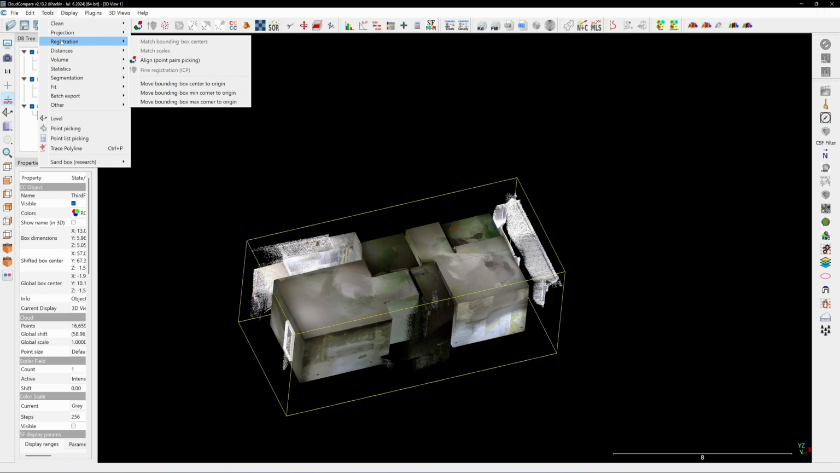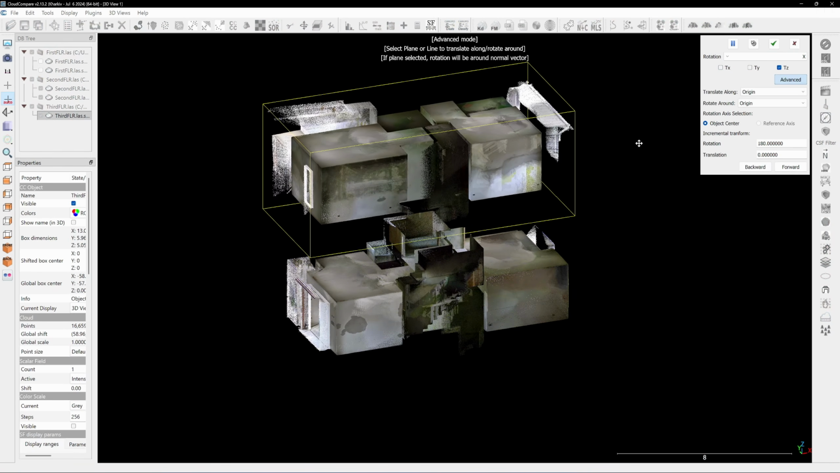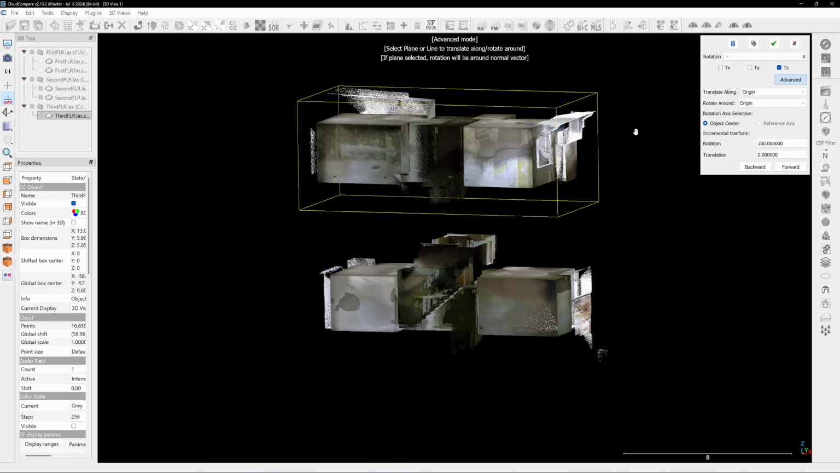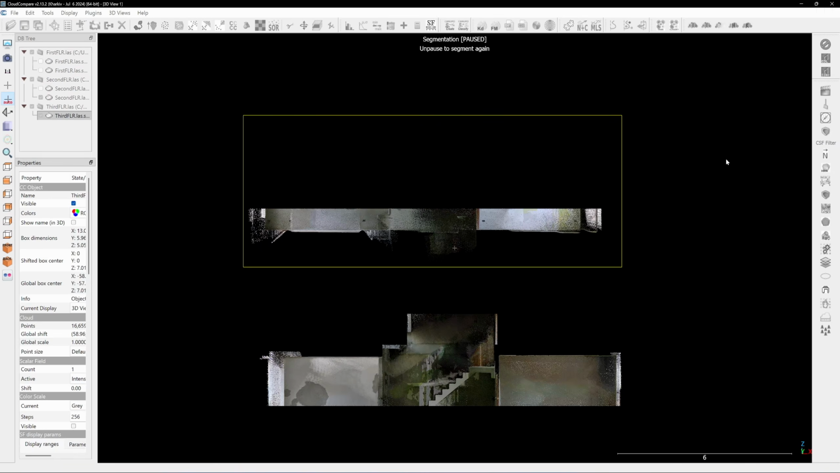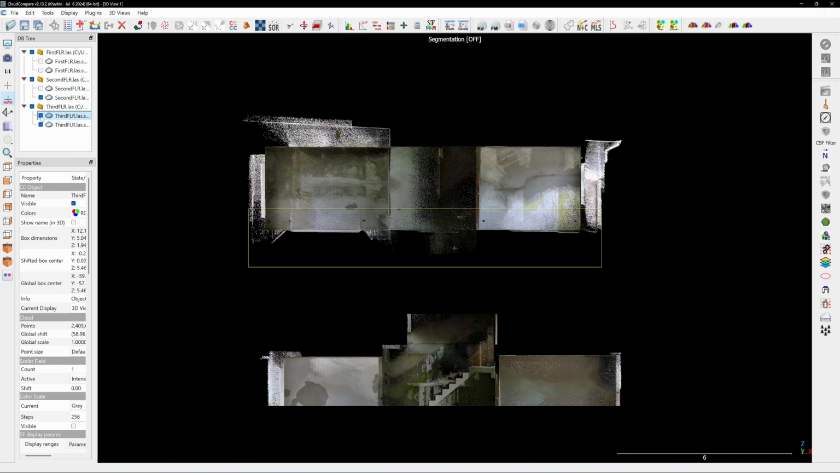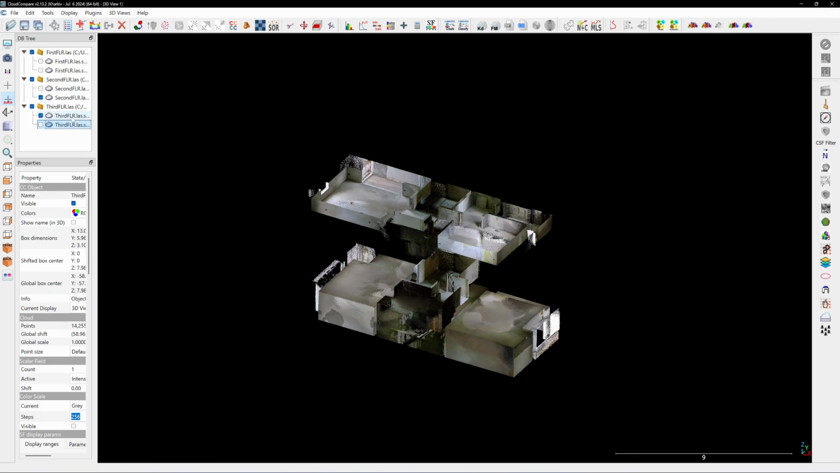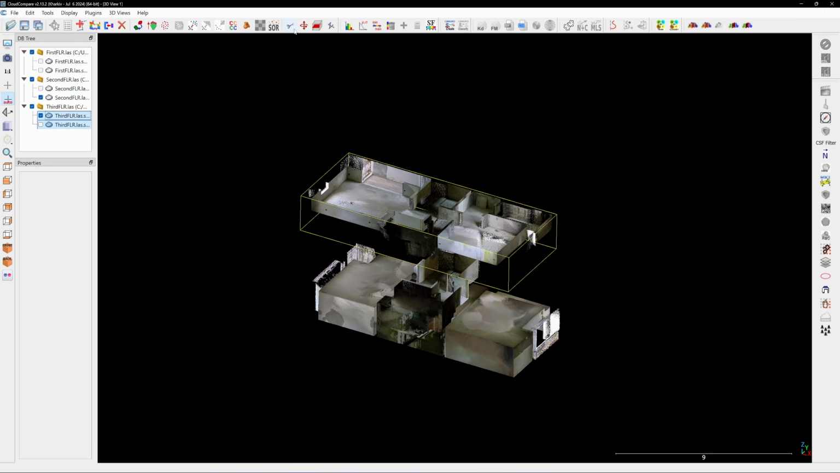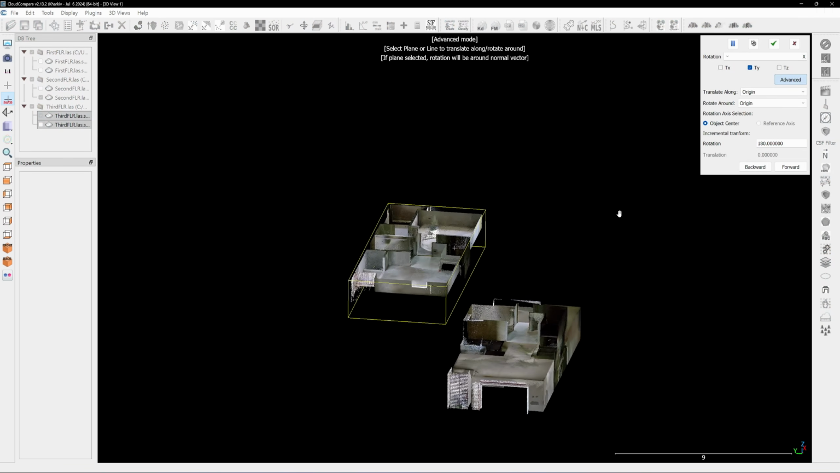Next, I move the bounding box to the origin. Now I will enable Z translation and move the floor upward. I will segment the third floor scan data, hiding the upper portion to expose the wall lines. Hold the Control key and select both segments, then click Translation. This will define the floor line of the overlap area.